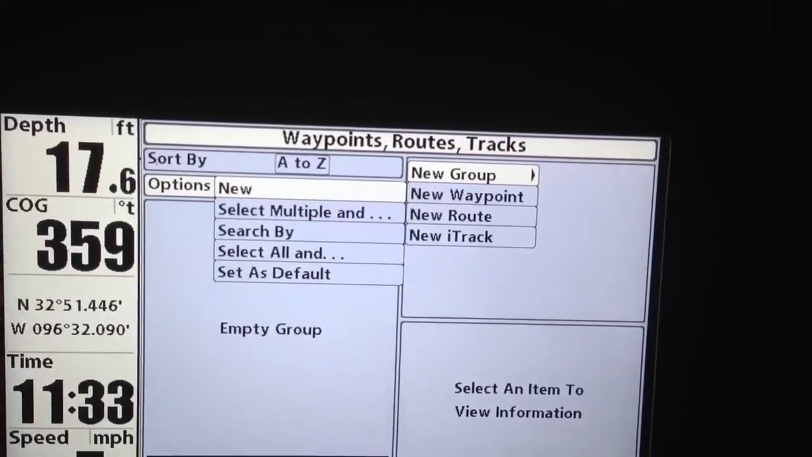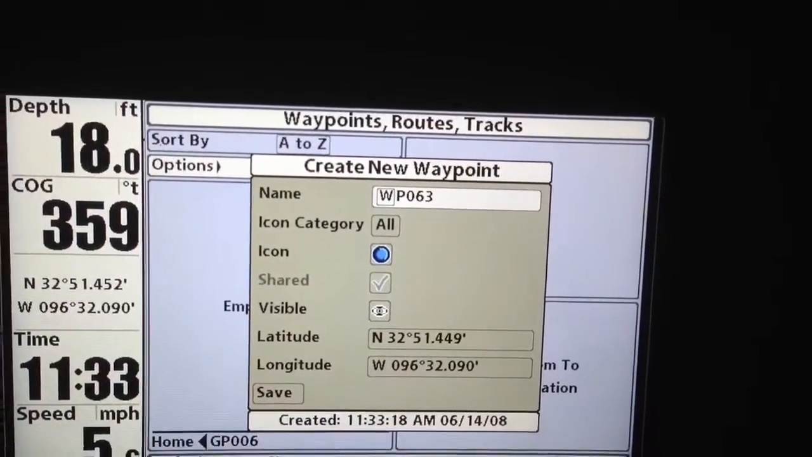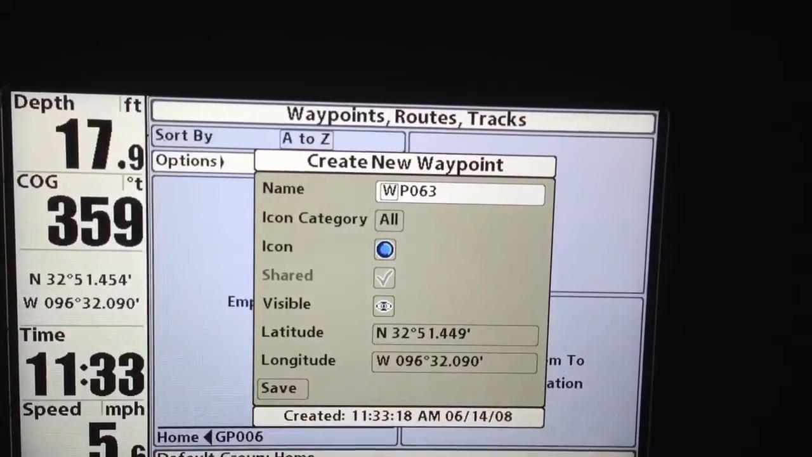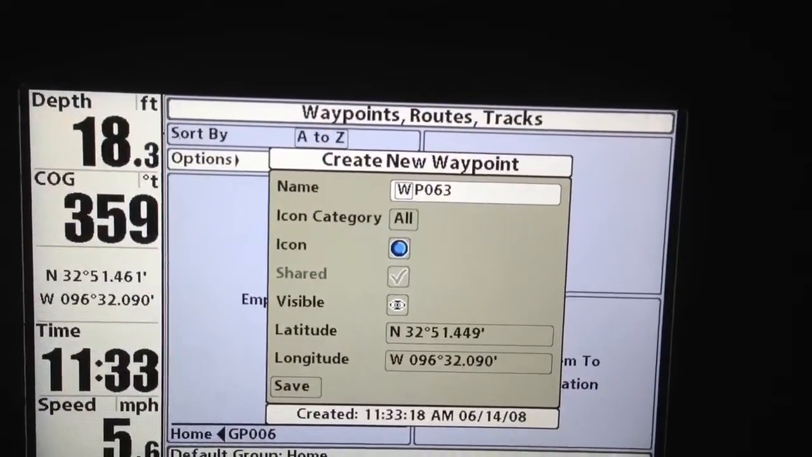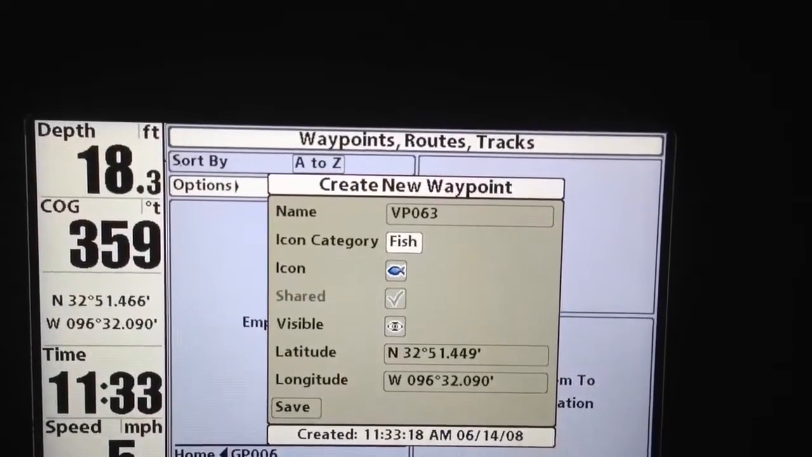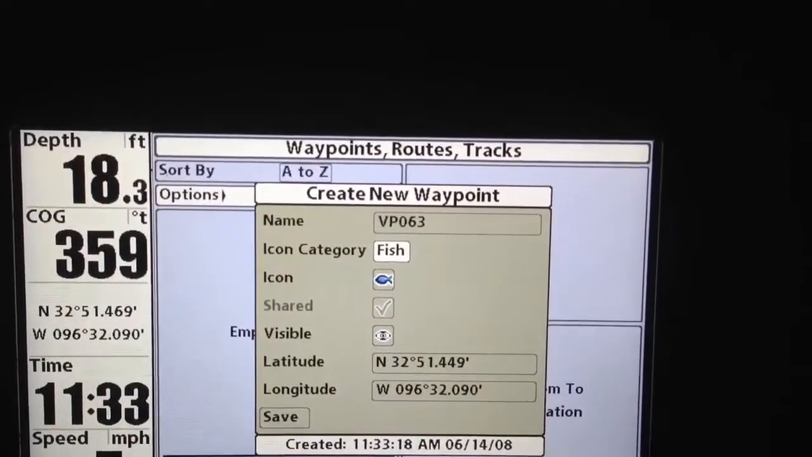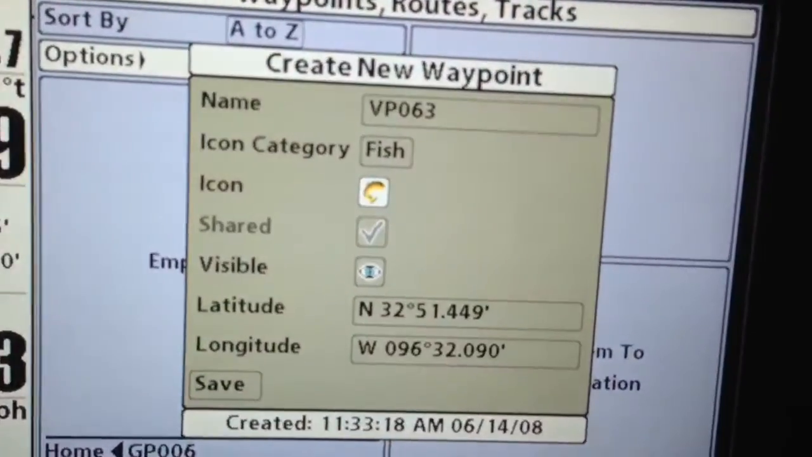Go to New, Waypoint, and then I would look at my book, type in the name of that location. So if it was Beachhead, I'd type in Beachhead. Go to my category, set it to whatever I want. So I'd maybe do fish, give it a special icon.